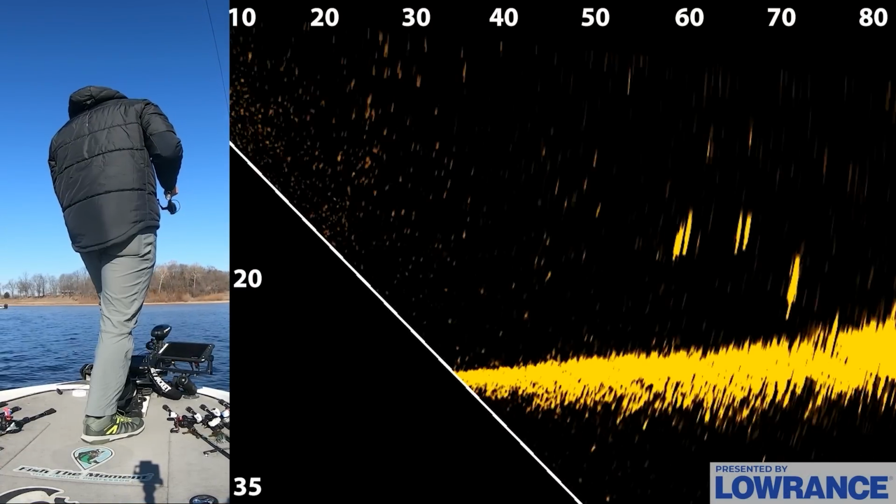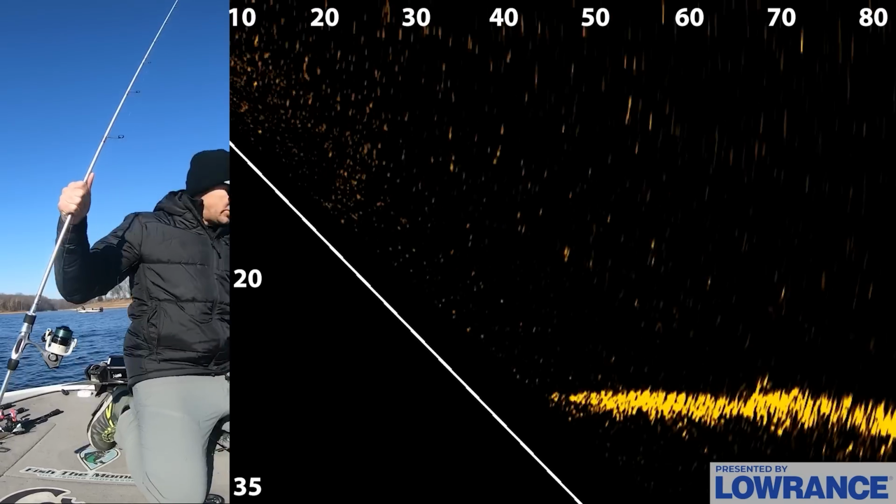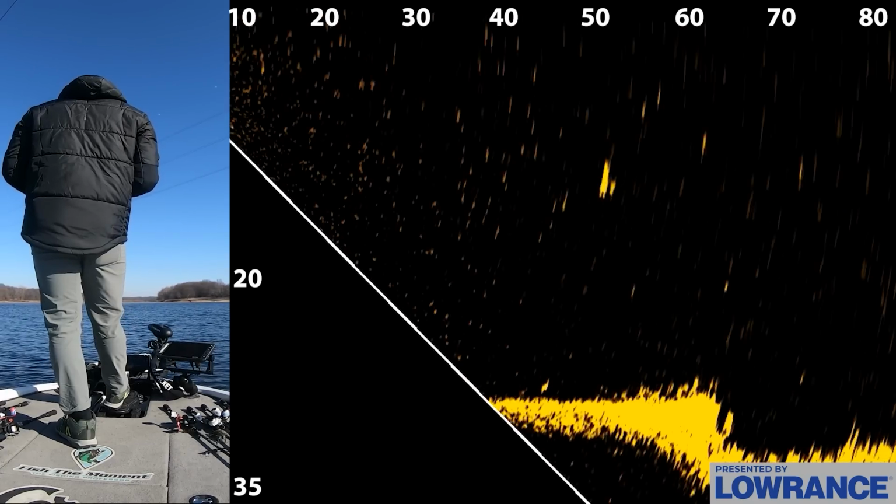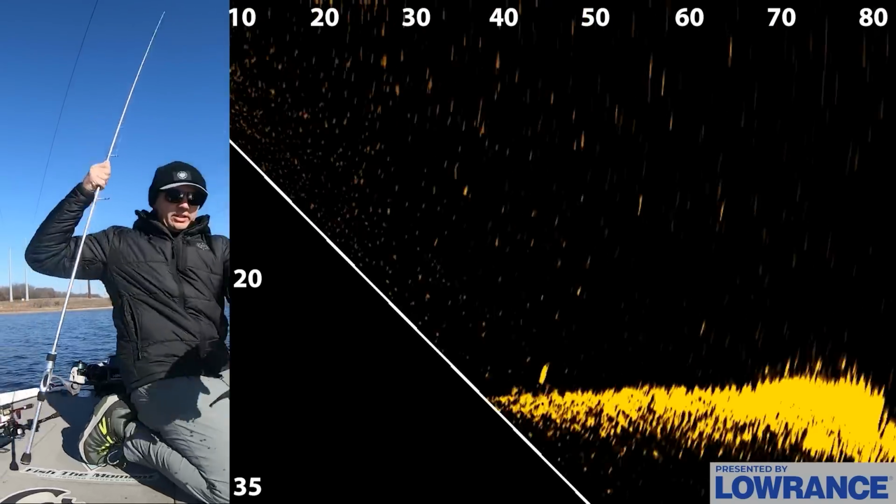But what if the water was clear, 4 to 5 foot of visibility rather than 6 inches to a foot of visibility? Well, I decided to test this out on a local lake in my area. I found an area that was loaded up with bait and fish. I then caught 5 fish in an hour using forward-facing sonar and a jighead minnow.